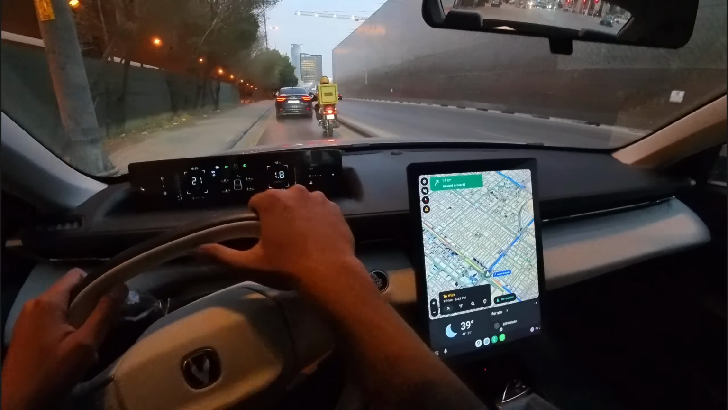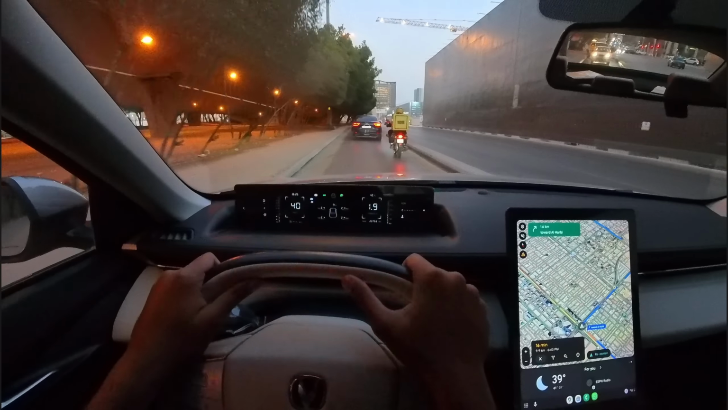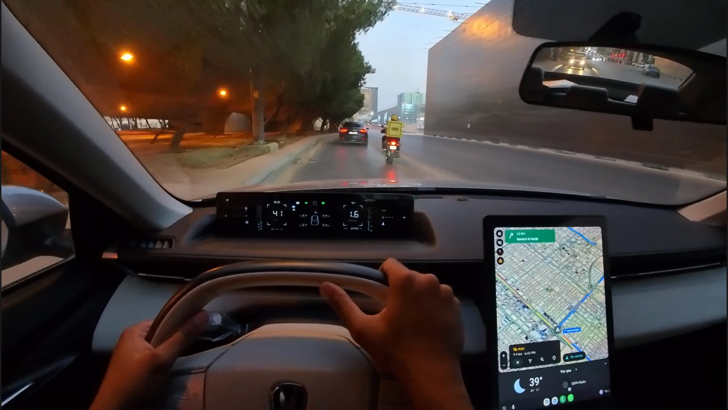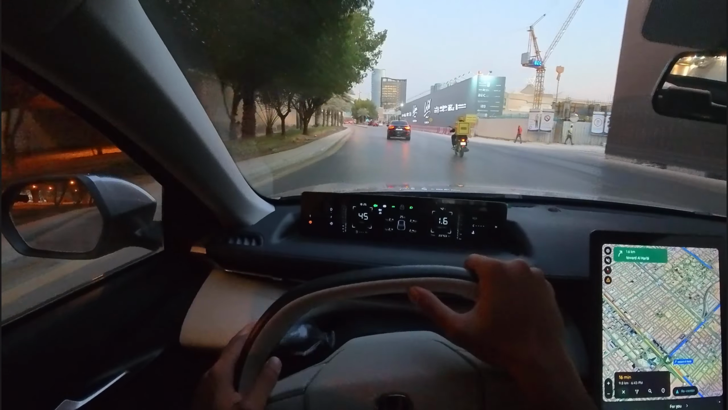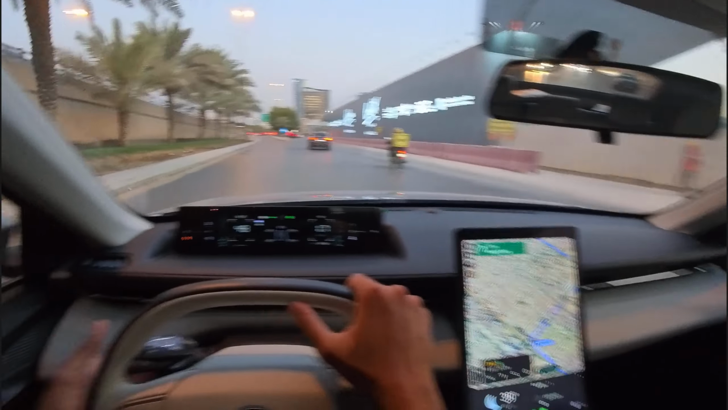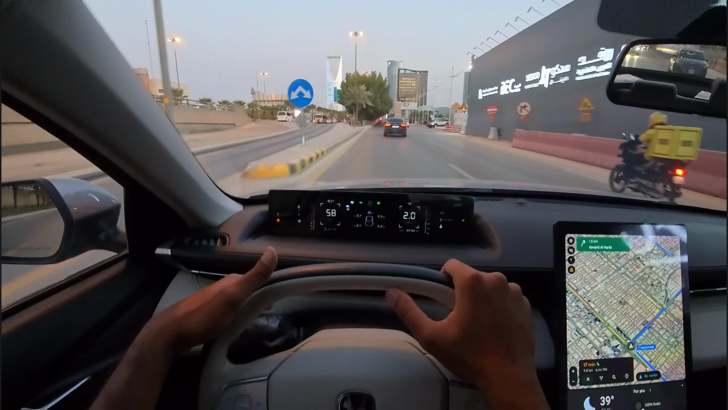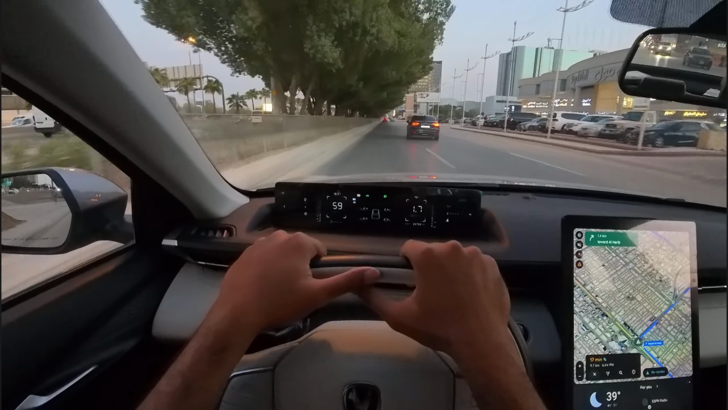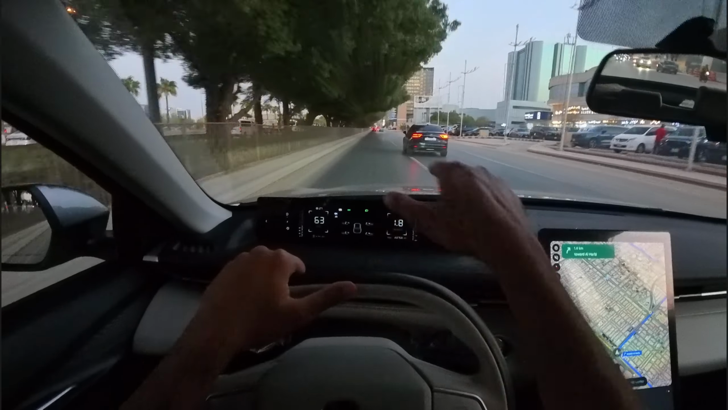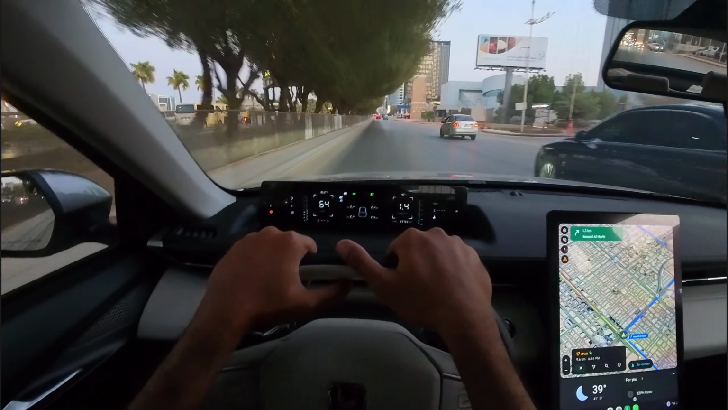Let's go, buddies. Let's go. It's time already, and we can actually take a shortcut. The shortcut is that instead of facing the traffic over here, we go on the service lane and skip a little bit of this traffic, because there's another ramp down onto the King Fahad Road up ahead.